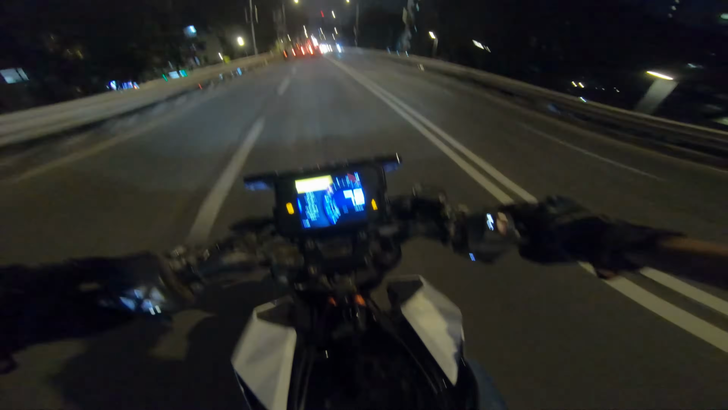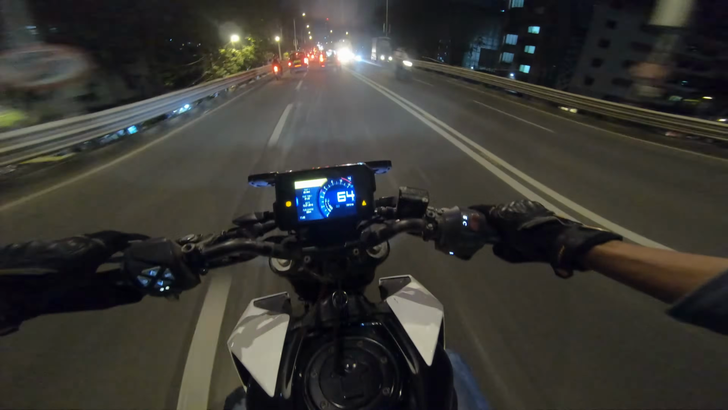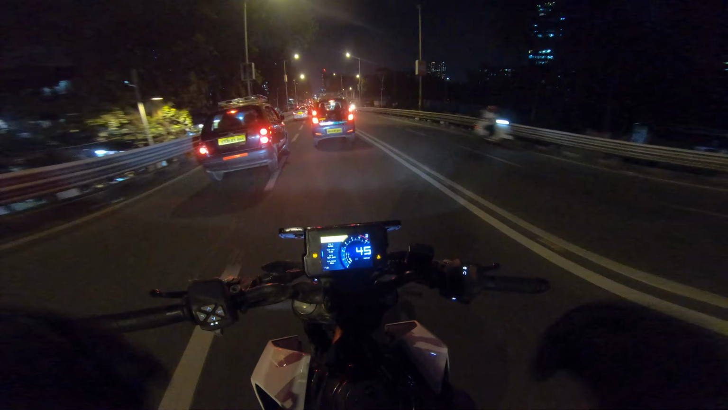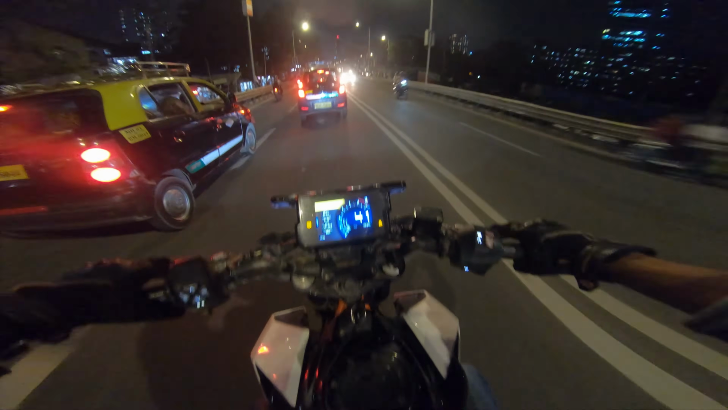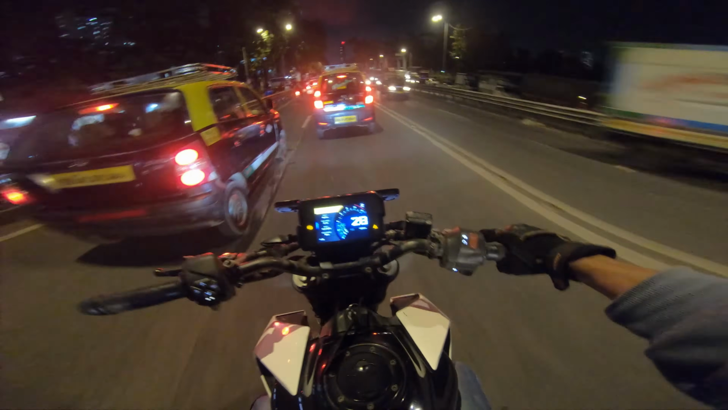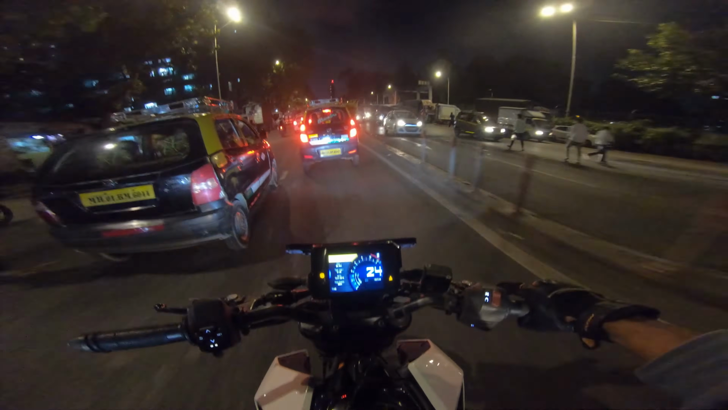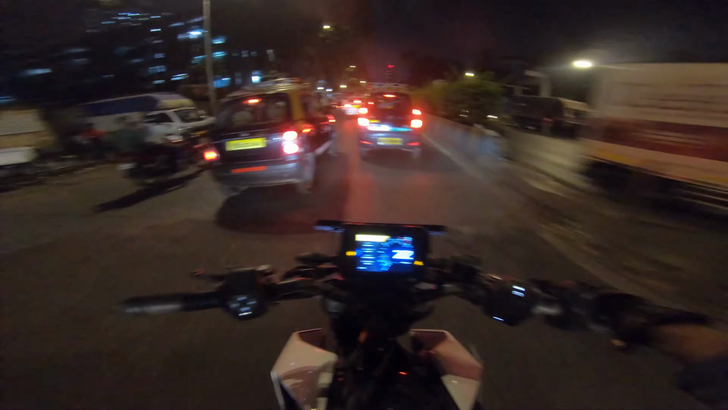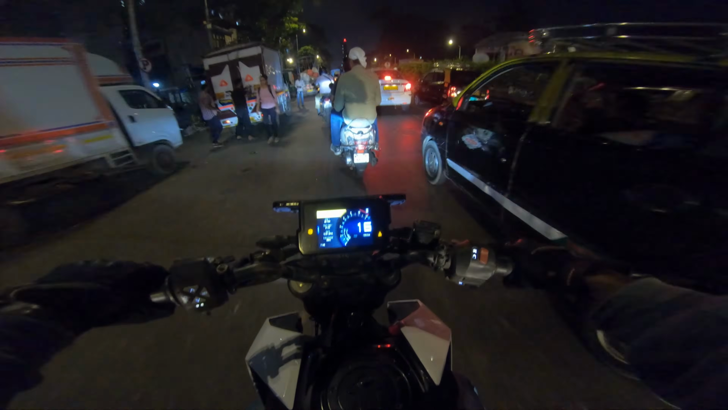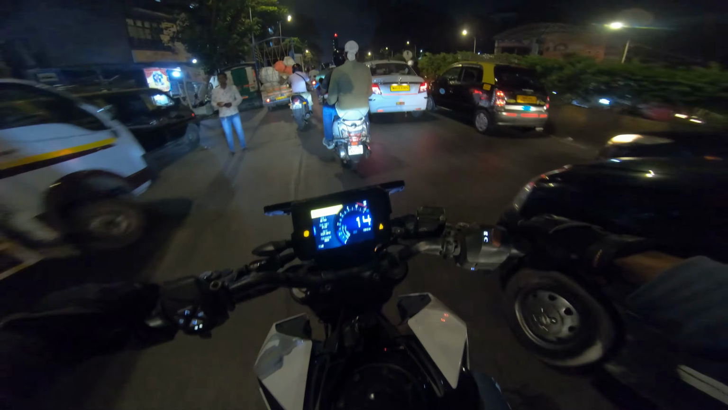And I don't know how the audio of the bike comes on this GoPro mic, because I've been using a separate external mic which I've just bought for the sound of the bike. Before I even bought the bike, I made that investment. And we are stuck in traffic as usual. Nothing new, besides my bike, of course.